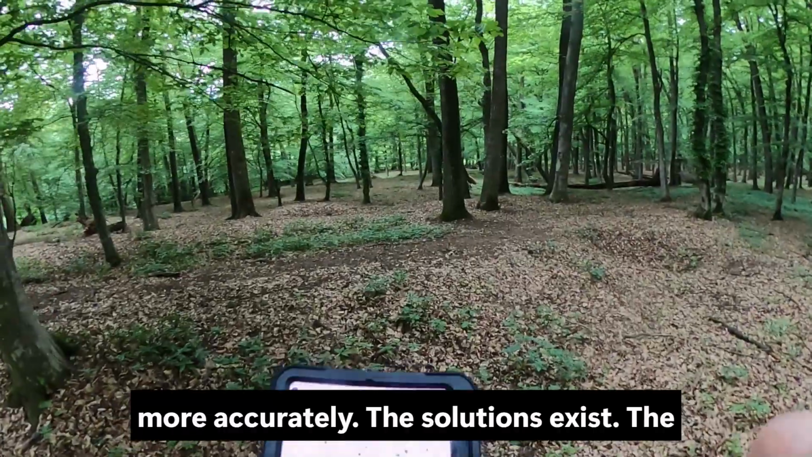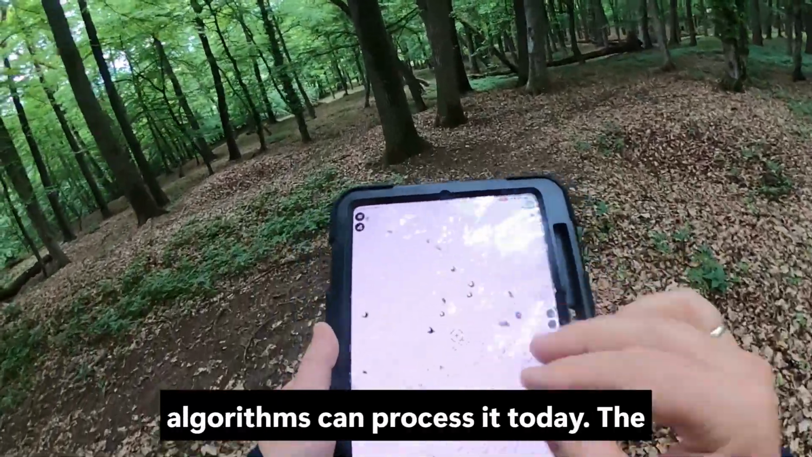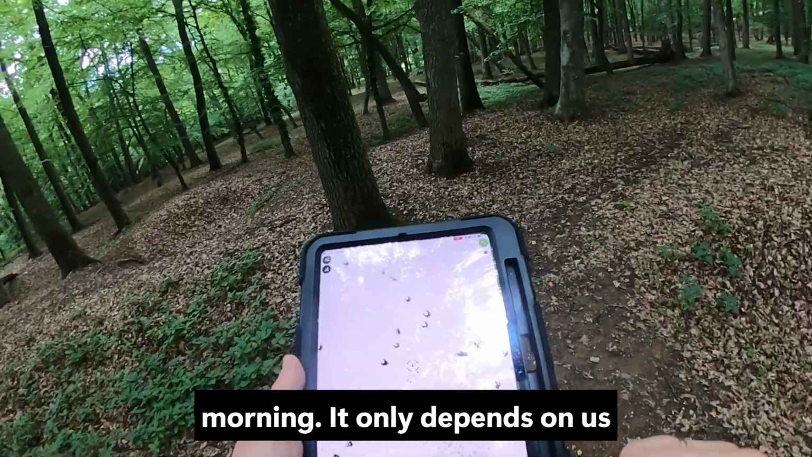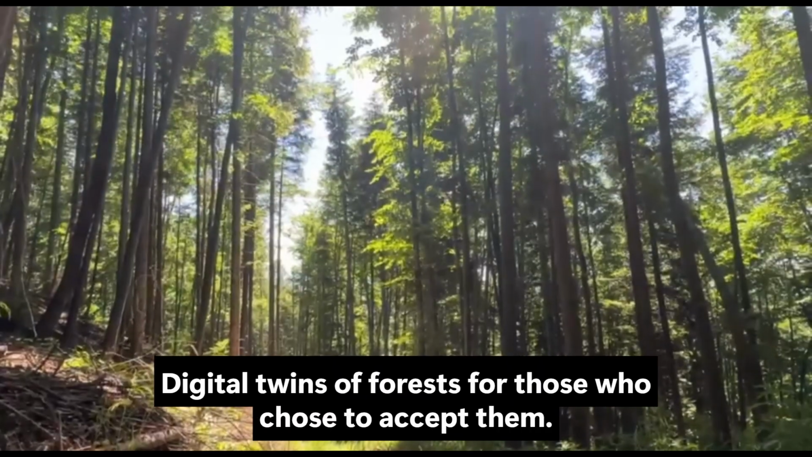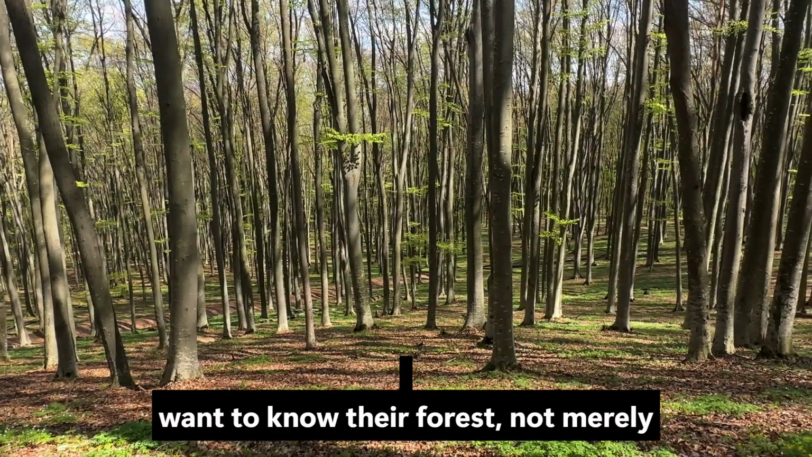The solutions exist. The data can be collected today. The algorithms can process it today. The answers can be on your desk tomorrow morning. It only depends on us whether we choose to accept them. Digital twins of forests. For those who want to know their forest, not merely estimate it.